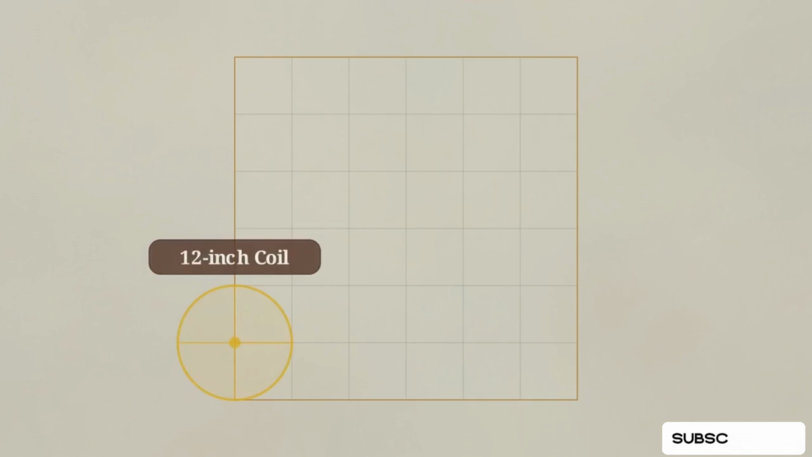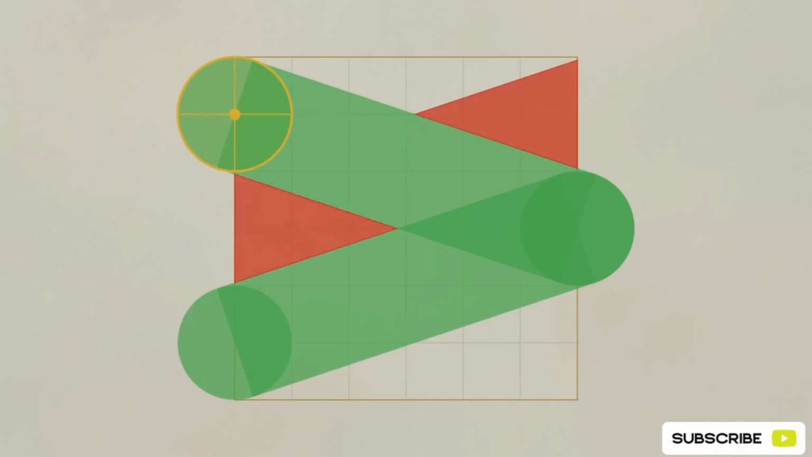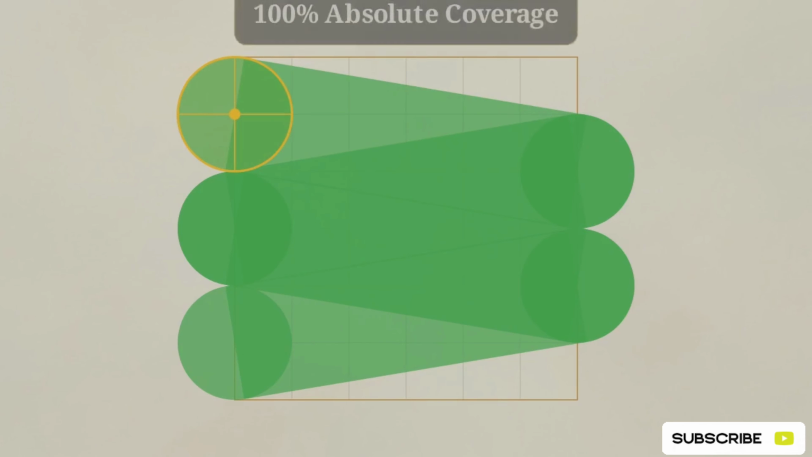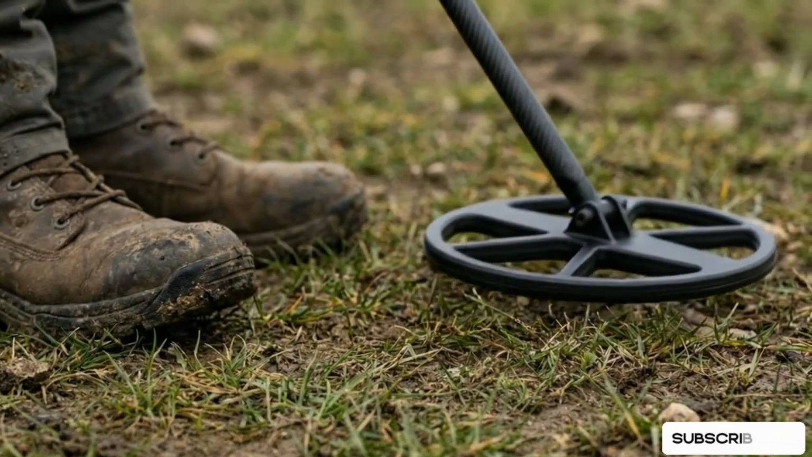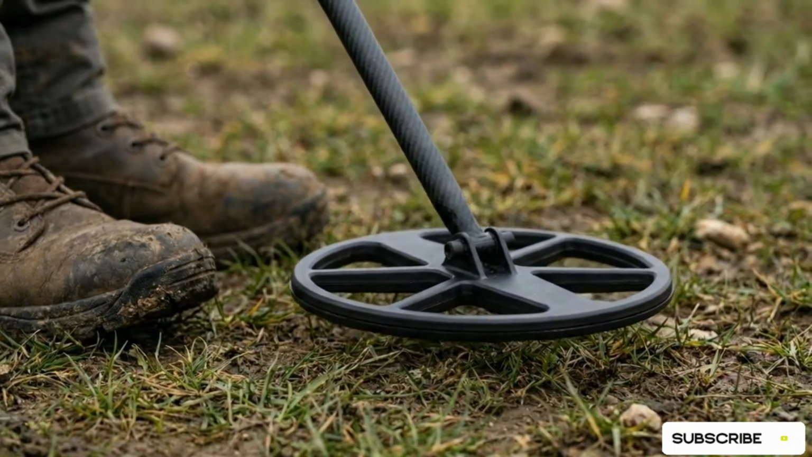This diagram illustrates a 12-inch metal detector coil. Stepping forward 12 inches leaves deep triangular blind spots in the soil. To seal those gaps, use a 50% overlapping sweep, advancing only 6 inches per step to achieve absolute ground coverage. Extracting deep, heavily masked caches requires extreme physical discipline in the field to match the exactness of your software.